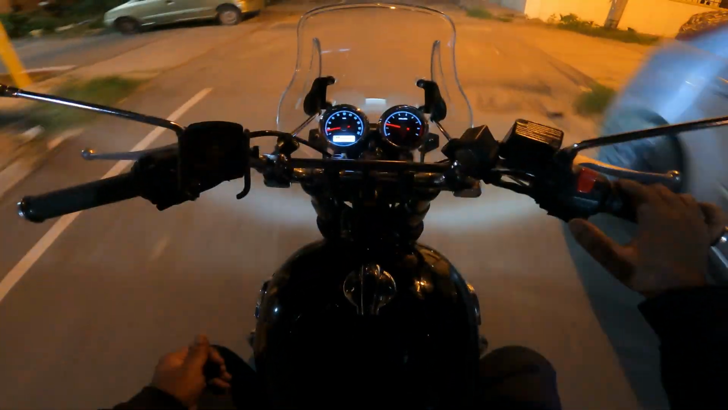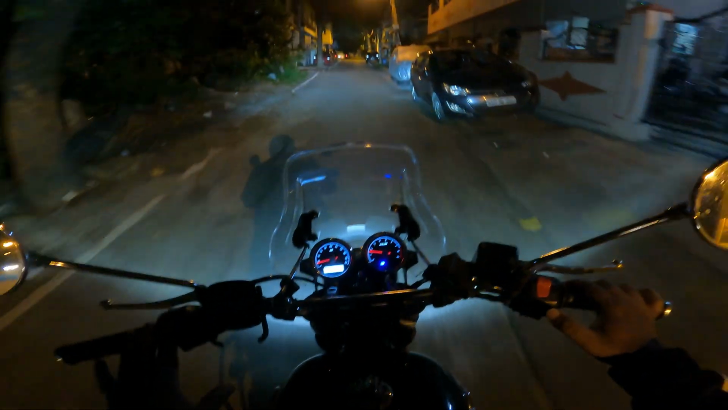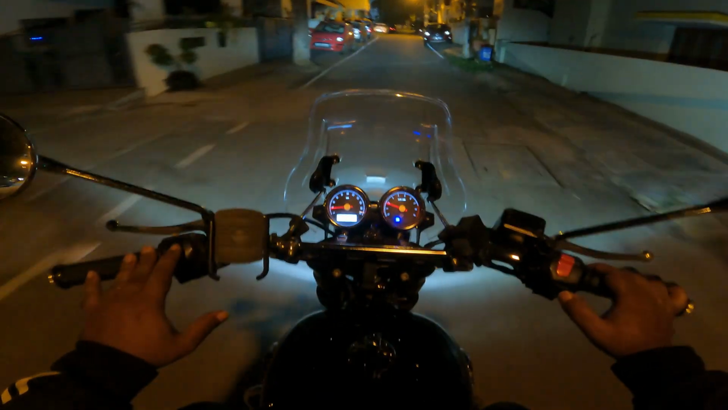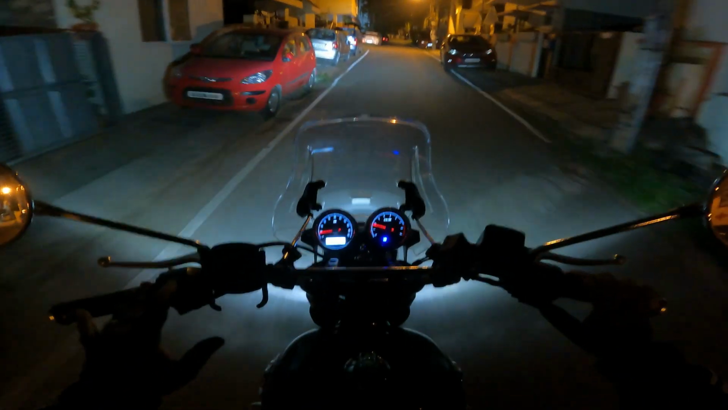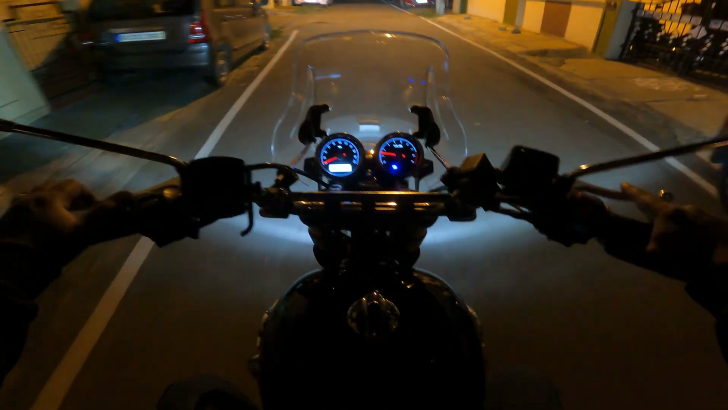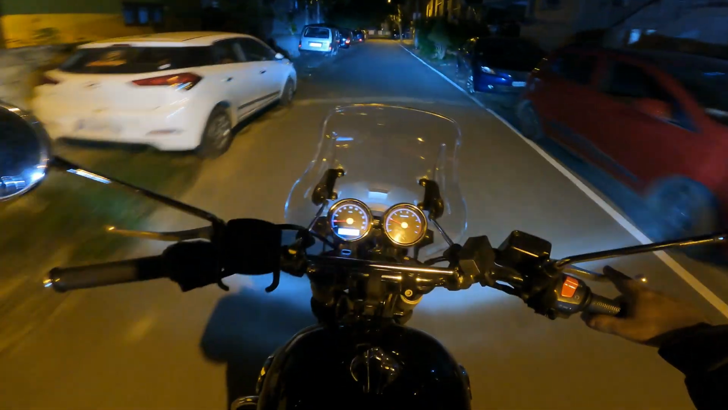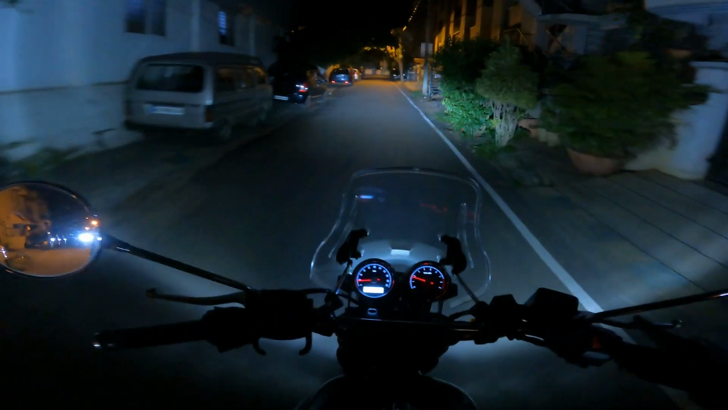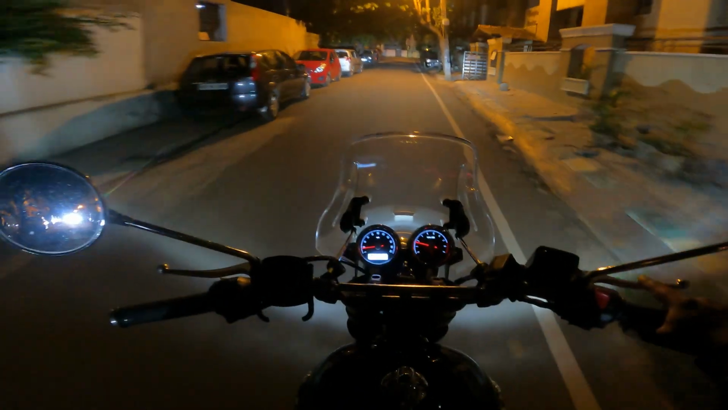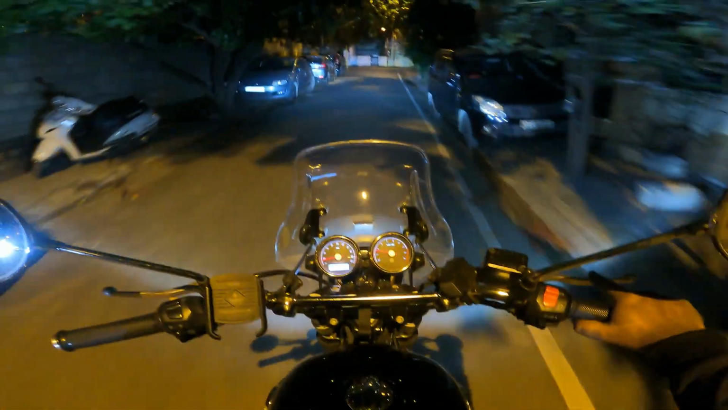Put on the headlight, turn high beam on, let me engage the brakes, headlight, high beam off. It's like a damn Christmas tree on this Interceptor. There are all these small lights that will come on, and you never know what's going to come on.